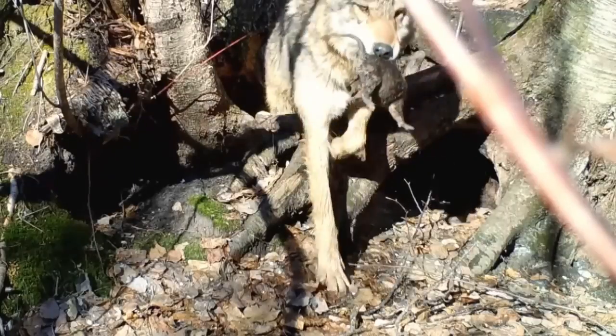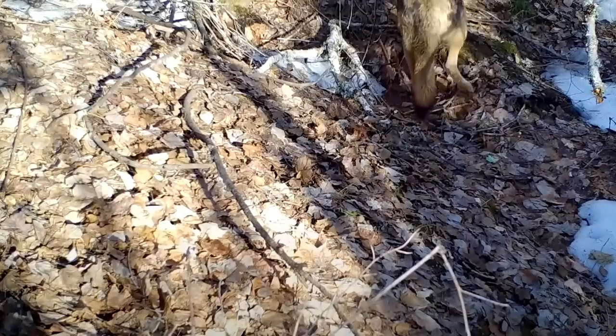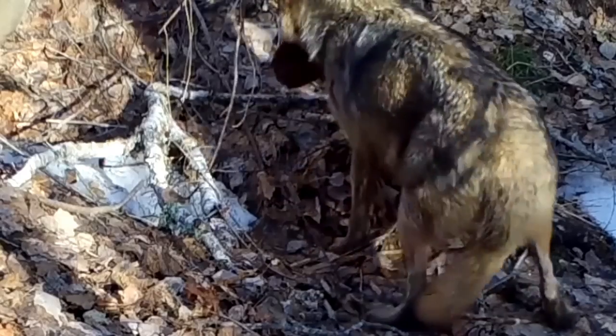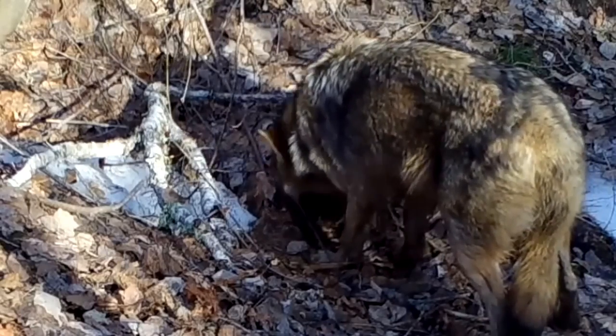The footage from the trail cam shows the mother bravely carrying all 7 of her little ones to safety. It's so heartwarming to see how fiercely she protected them, even risking her own life. It just goes to show you that a mother's love knows no bounds.